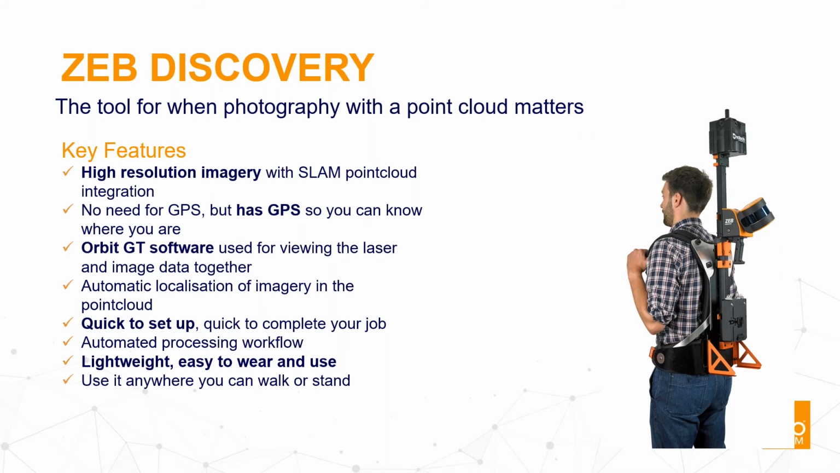And we use our partner company, Orbit GT, which we analyzed is the best one to visualize the data and also to extract the necessary features from the data, and also to ideally combine the imagery data coming from the camera with the LiDAR data from the scanner. So Orbit GT is our default solution we offer with ZEB Discovery.